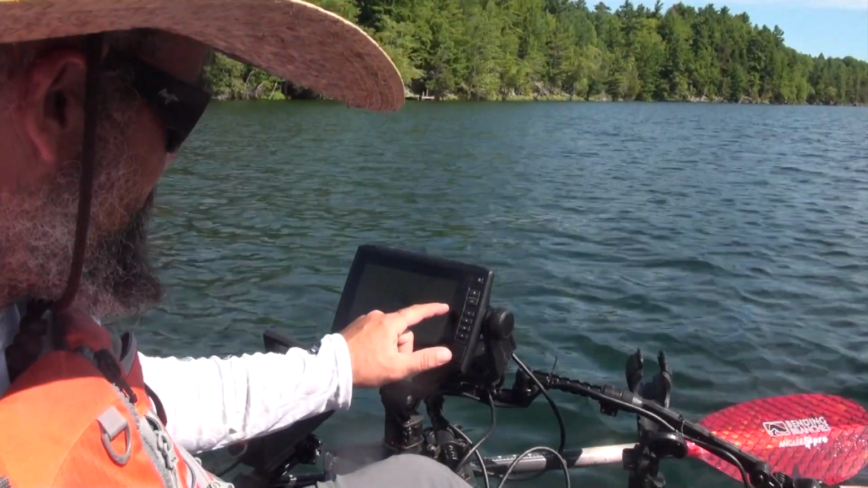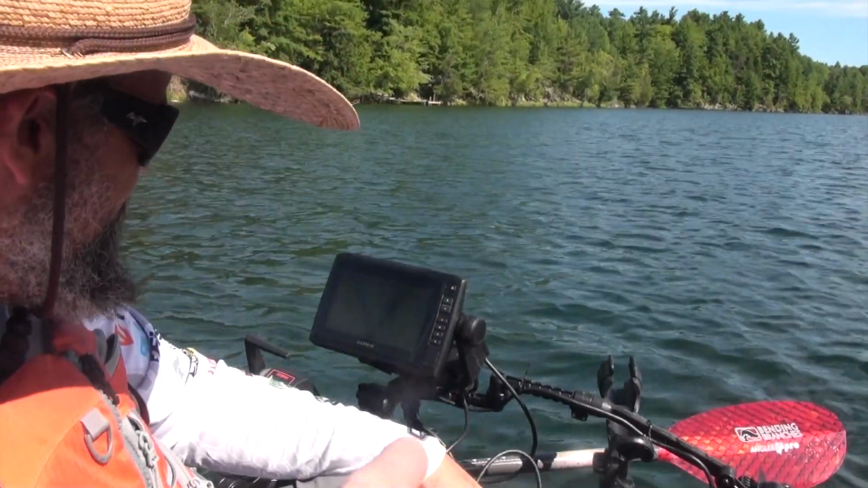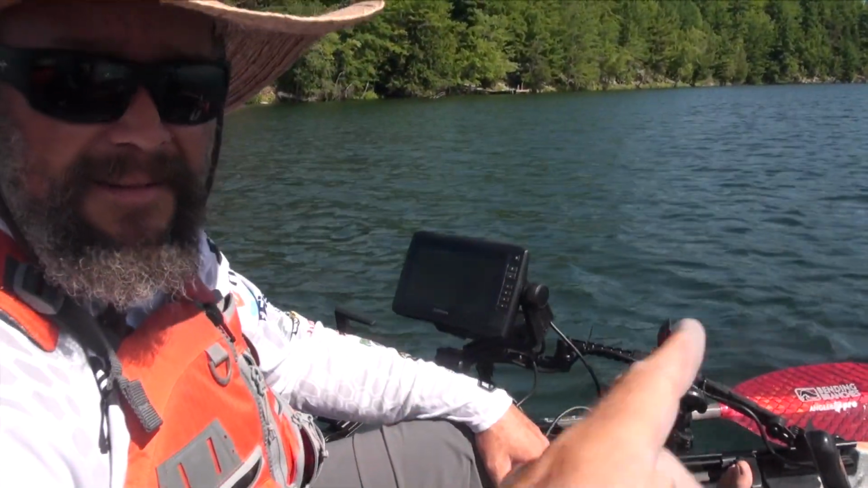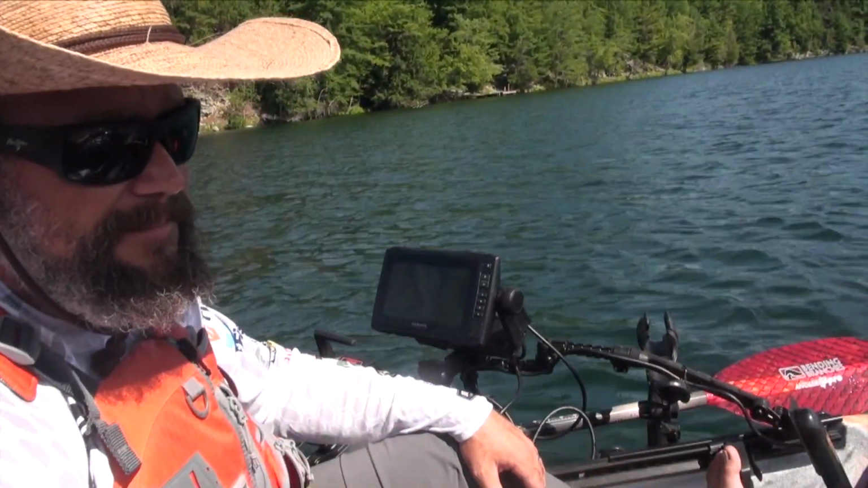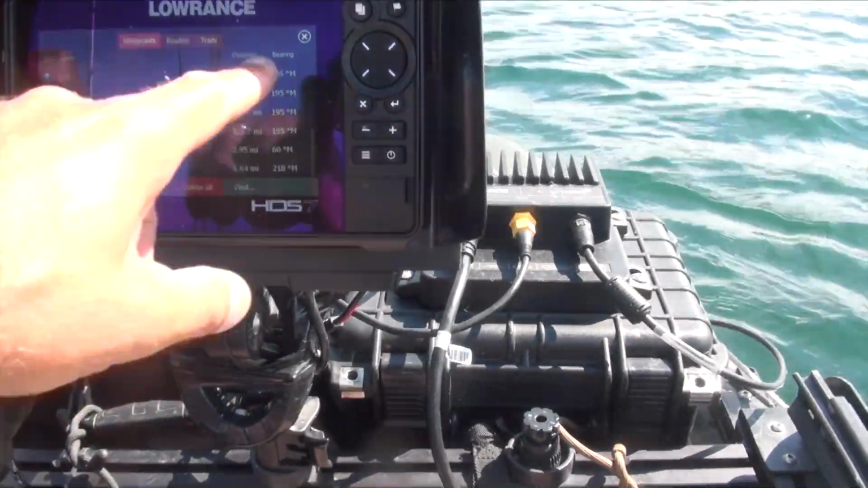And you can actually find where you want to go, drop a waypoint somewhere far away from where you are, and do the same thing. I just happen to do it, but yeah, this is 1.64.